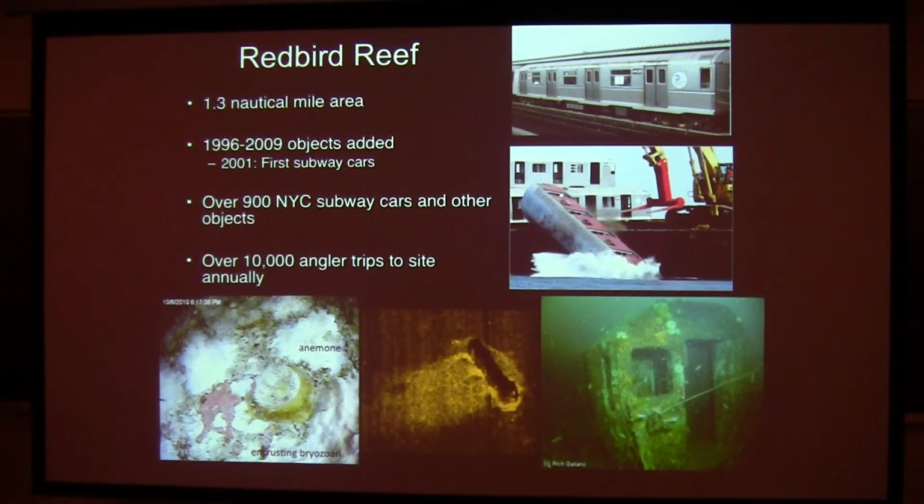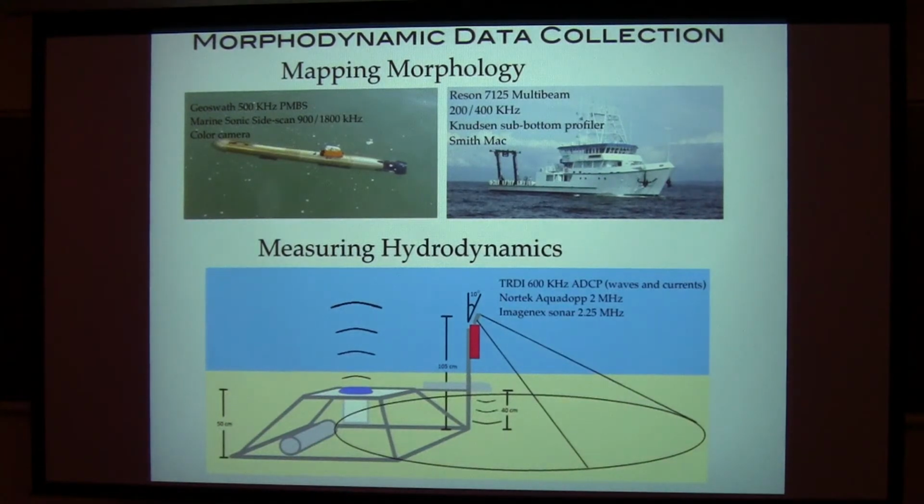They put a Navy destroyer, the Arthur Radford, out. Then Hurricane Irene broke the bow off of it. That's a little further offshore. I think the last time they put objects out here was 2009. So we've got a site. We want to try to understand the morphodynamics. That means we've got to get the morpho part. So we do that with our mapping platforms.